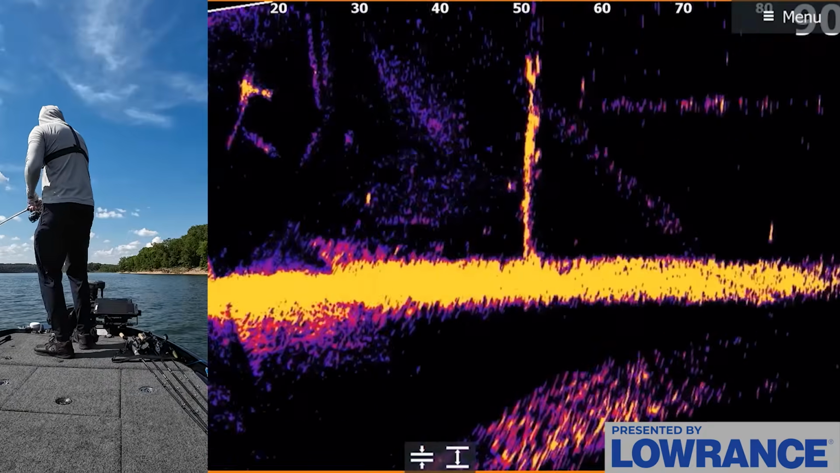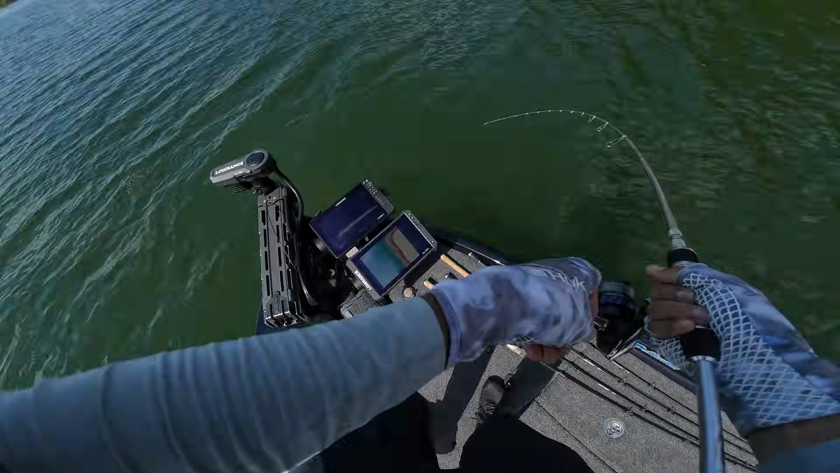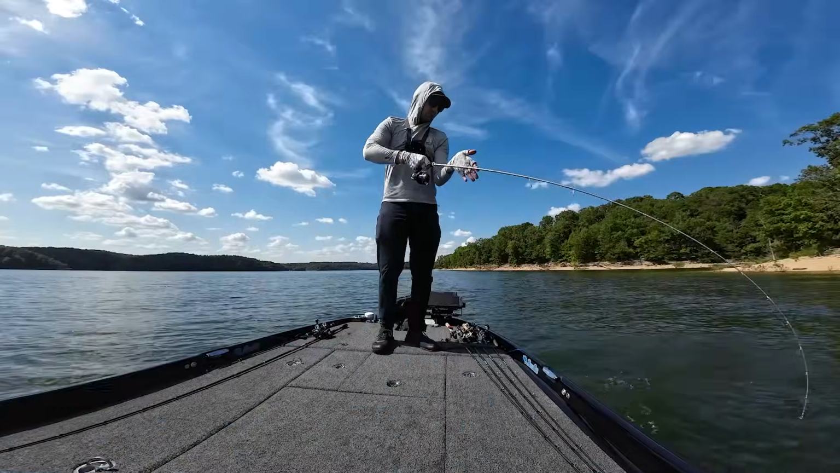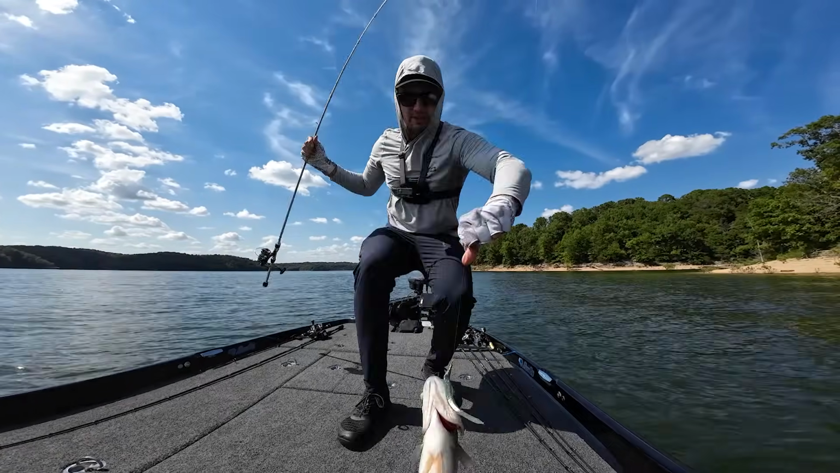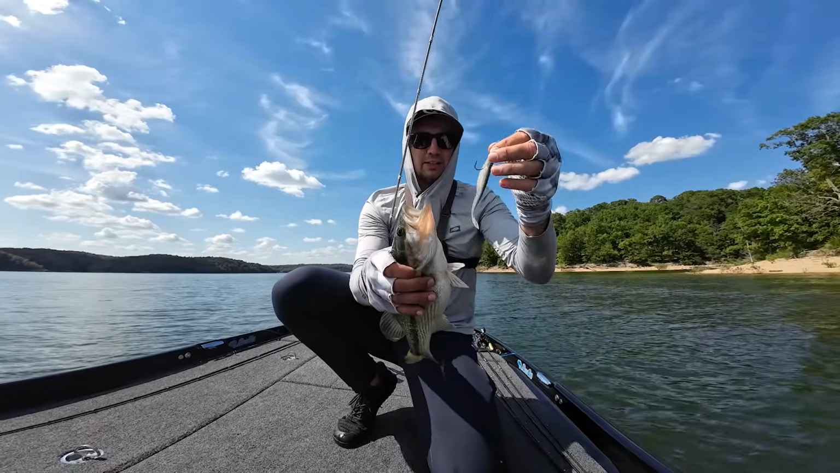Got him. Here we go. Okay, that's a retrieve right there, guys. I didn't realize that was a thing. If these fish are missing it, or they're following it, you can just shake that rod while reeling that bait in. Good spotted bass. Look at all these fish. They're just good ones, just absolute chunks on that Scamper rig.